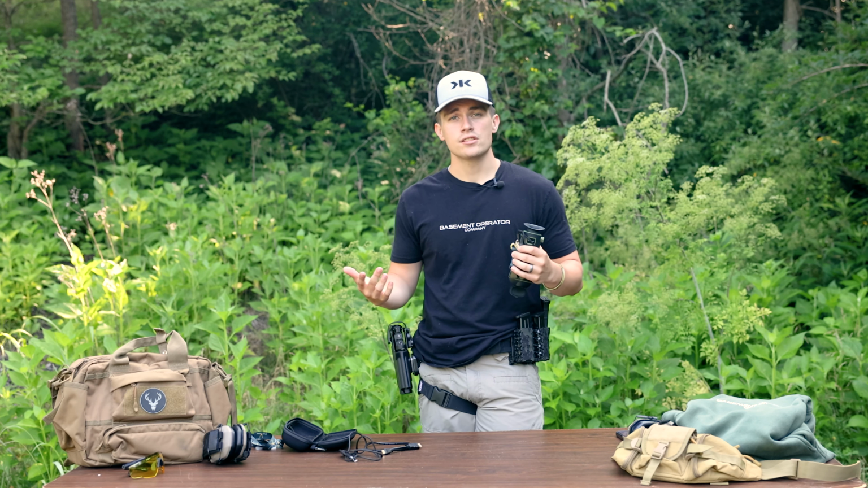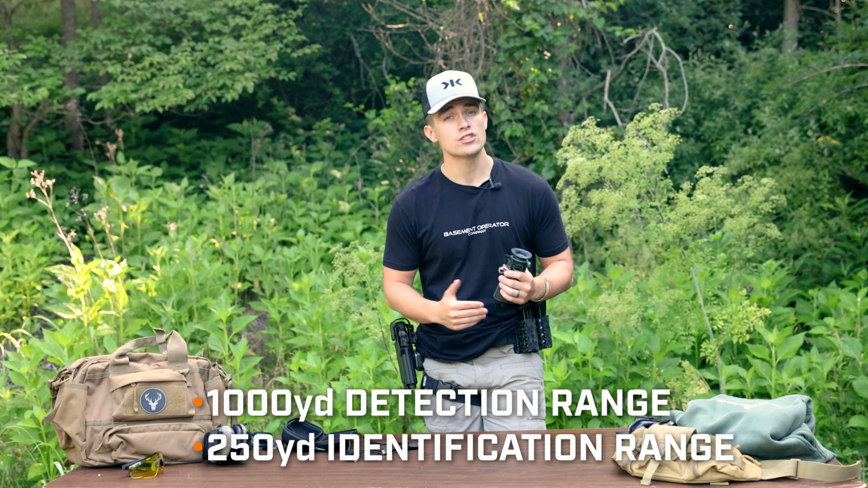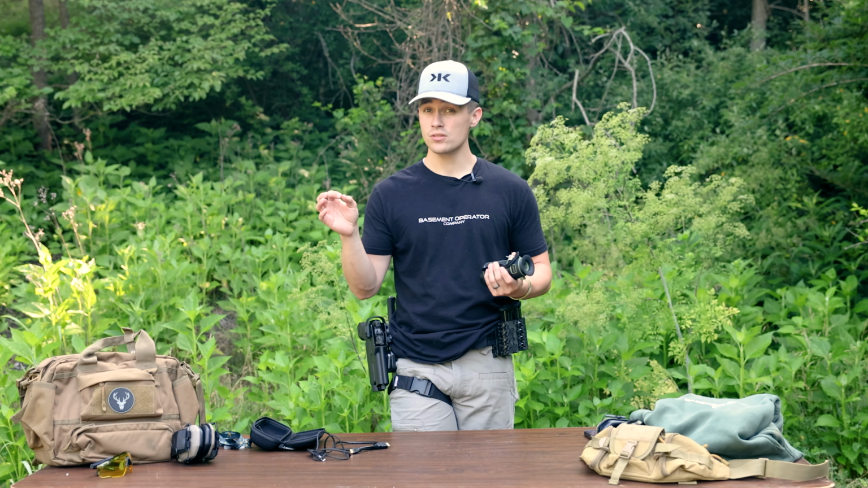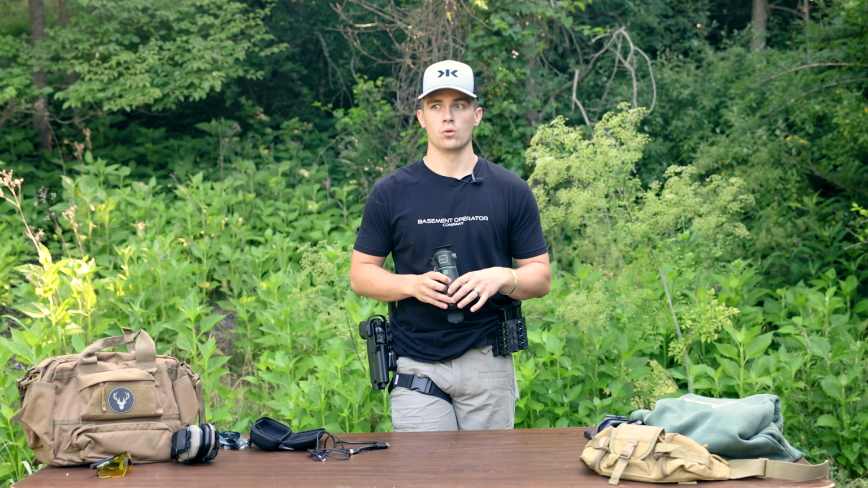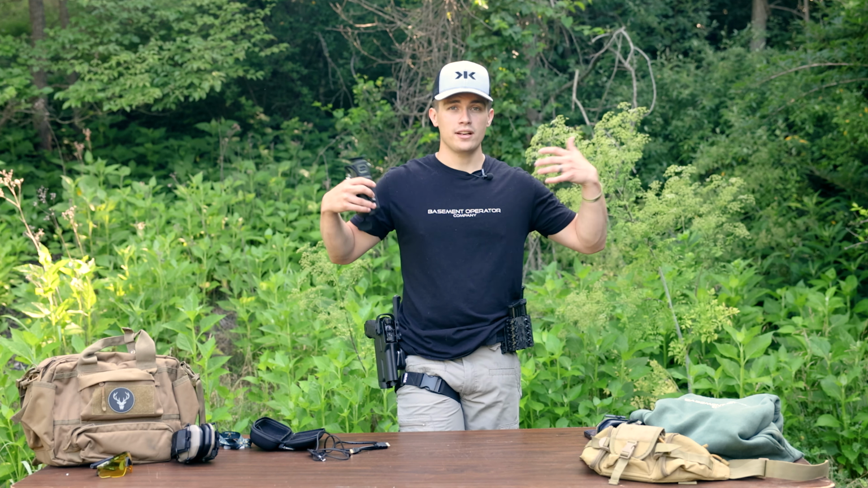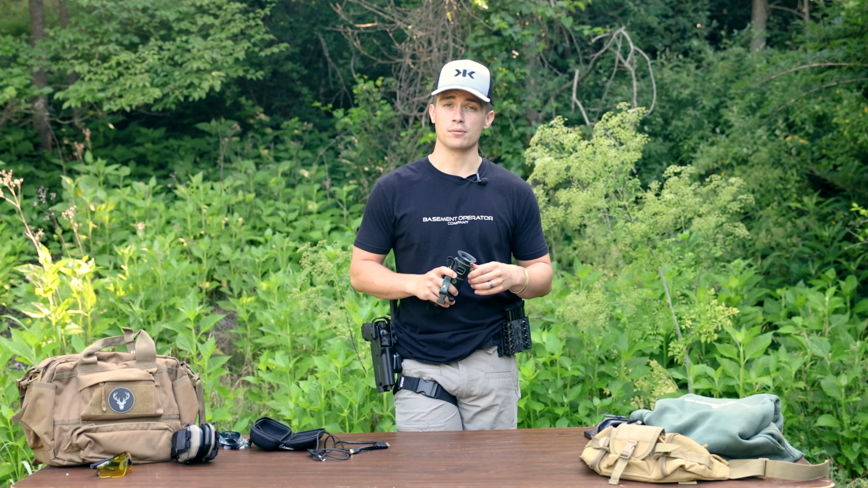The range on this thermal is supposed to be a detection range of 1,000 yards, and an identification range of 256 yards. I would say you could probably detect at 1,000 yards, but it has to be a large target. When I did my testing, I was able to see hay bales 1,000 yards away, but I don't think I could see something like a coyote or a fox, and even a deer would be hard to see. A big hay bale that radiates a lot of heat was identifiable very far away, but a smaller animal would be more difficult.